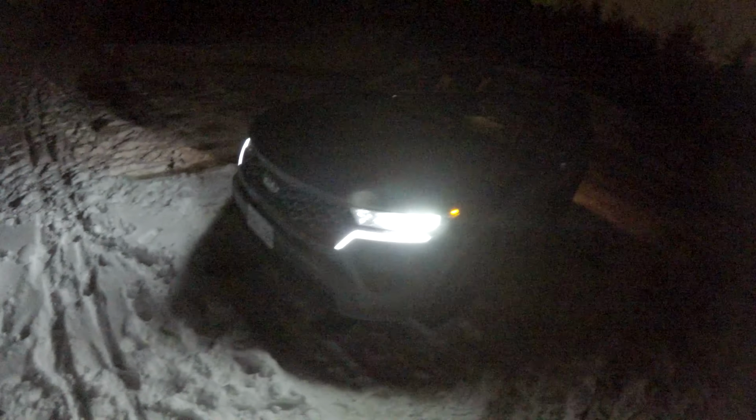Sorento X-Line. Right away, here's the key. The X-Line is about the mid-trim level. It's more the off-roady version of this Kia Sorento, so it's not the top trim at all.